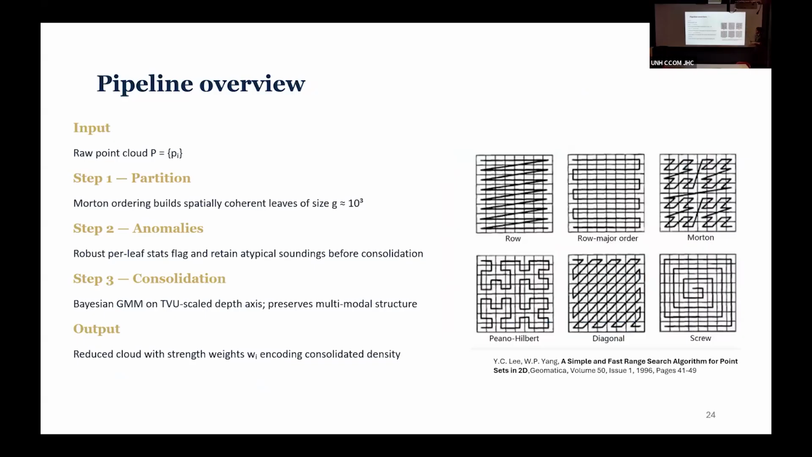So here's the pipeline. We take the raw point cloud, we partition it to be more computationally feasible and also to be able to parallelize it. And this partition is done through Morton ordering or Morton code. There are different ways you can look through a raster or through a point cloud, and the Morton one tries to guarantee that points that have similar codes are close spatially. That's the idea. We want to keep points in the leaf close.